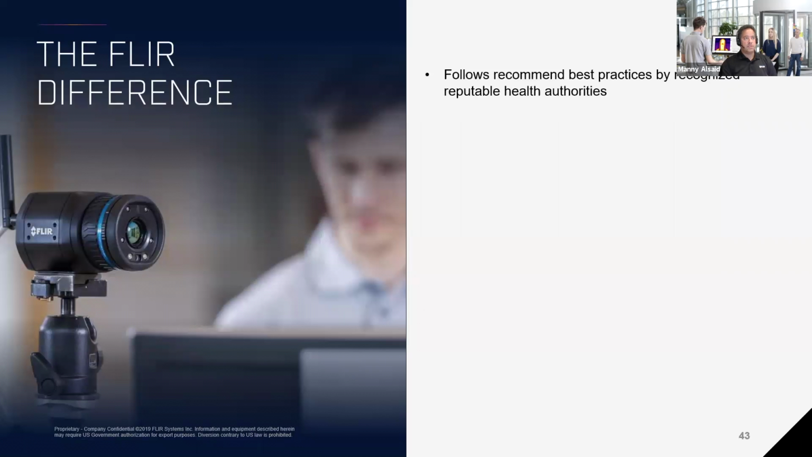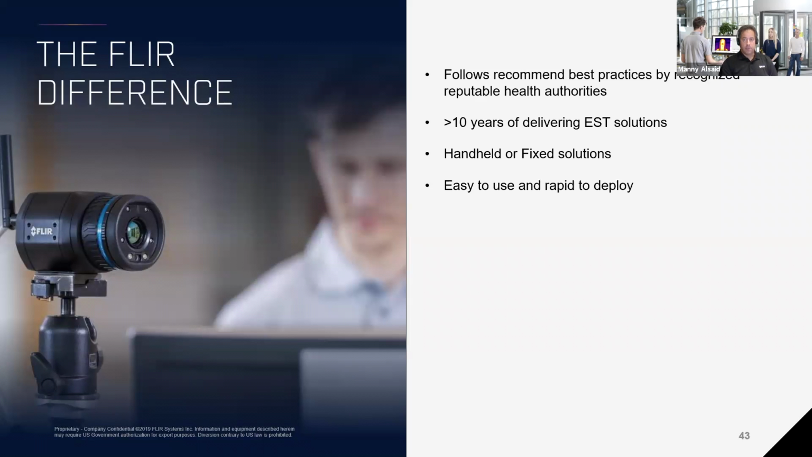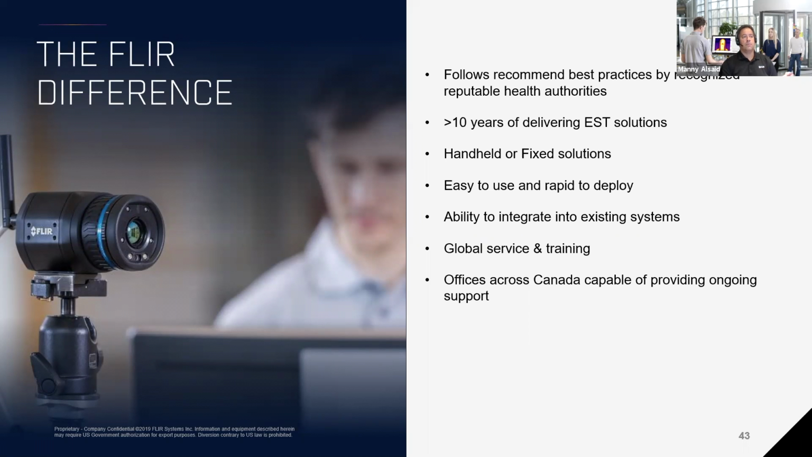So the main difference is that FLIR follows the best practices recommended by reputable health authorities. We have over 10 years of experience in providing solutions. We offer you handheld or fixed for your application, easy to deploy and easy to use. If you have existing security VMS systems, it's easy to integrate the system. We offer global service and training, and service across Canada for any help. We have technical support in English and French.